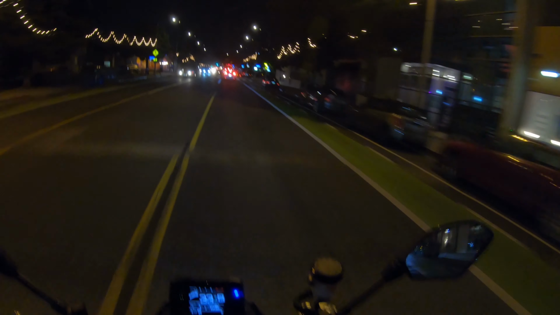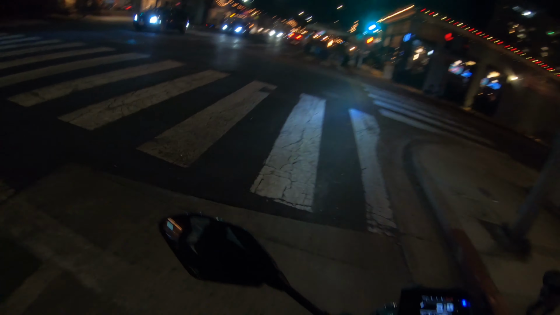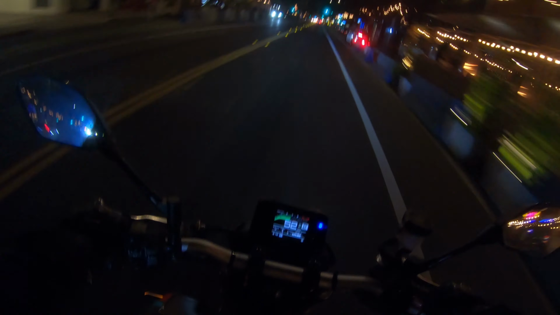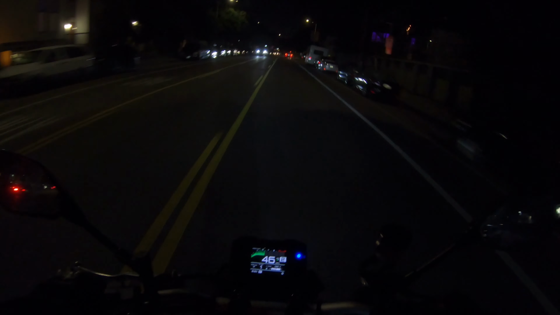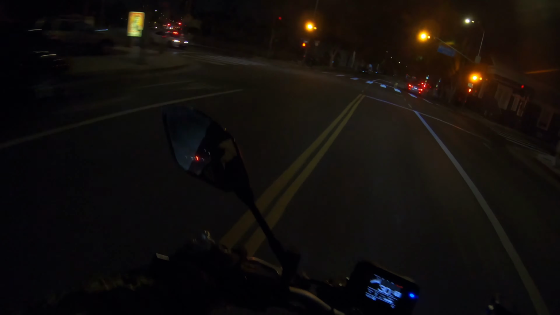Alright, cruising through Santa Monica, heading down to Abbot Kinney. Whoop, looks like Ed got left behind here. And nothing like a nighttime cruise through the city on a beautiful night. There's no better way to explore the city.